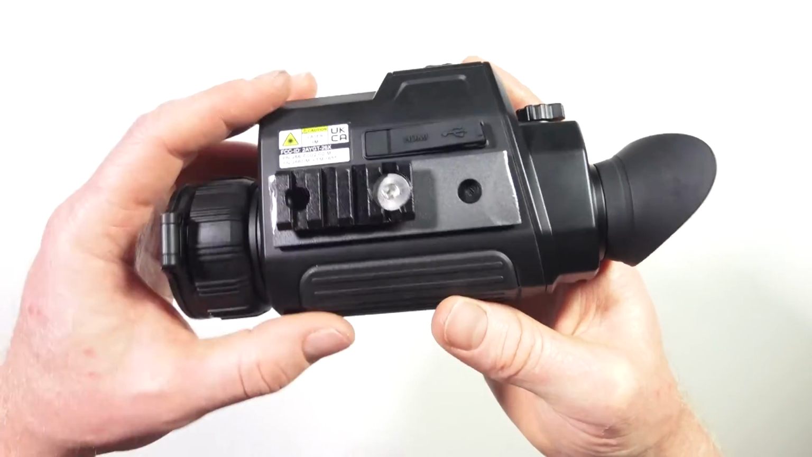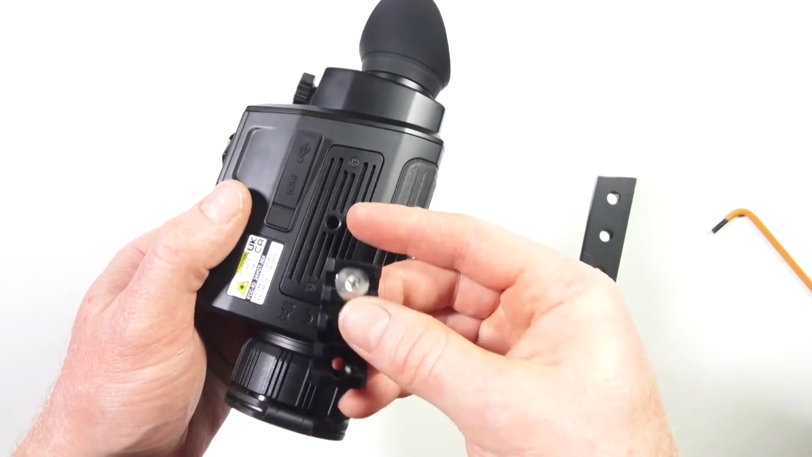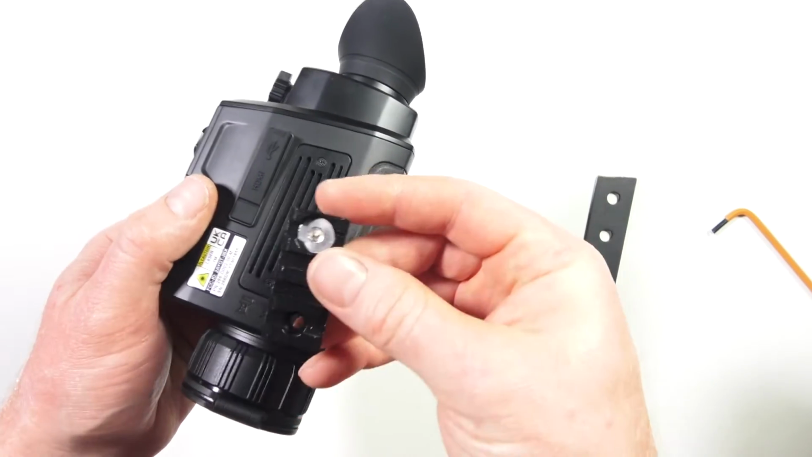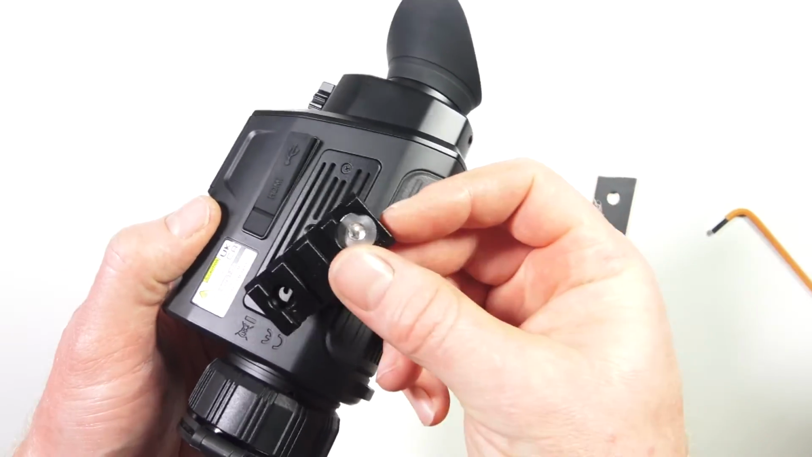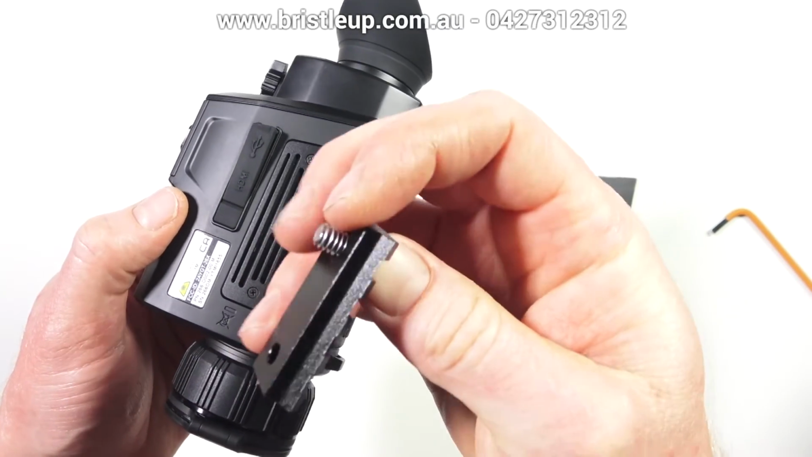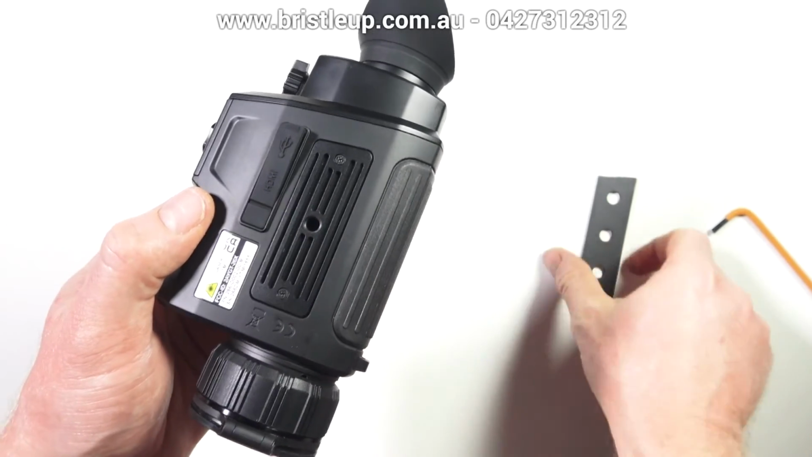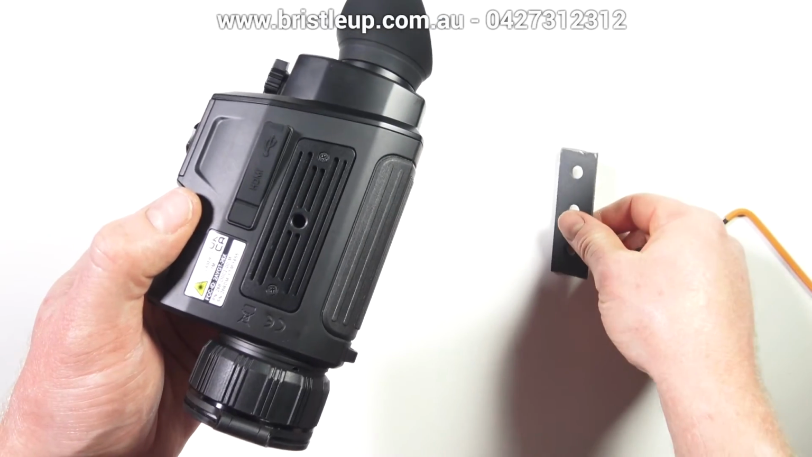But I'll remove this and we'll discuss the mounting ability of this thermal. You'll see on this particular quick release here, the bolt was too long. You can either grind this down so that it doesn't reach the bottom of the hole, or you can put something flat underneath it like a washer or something.